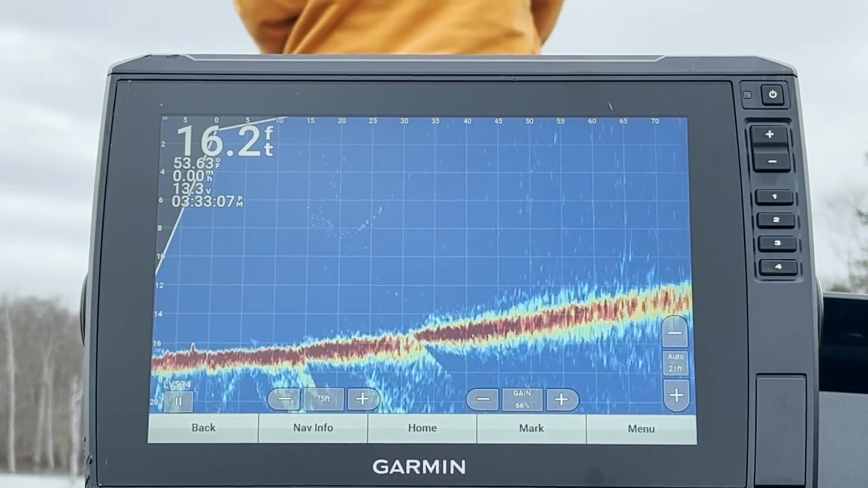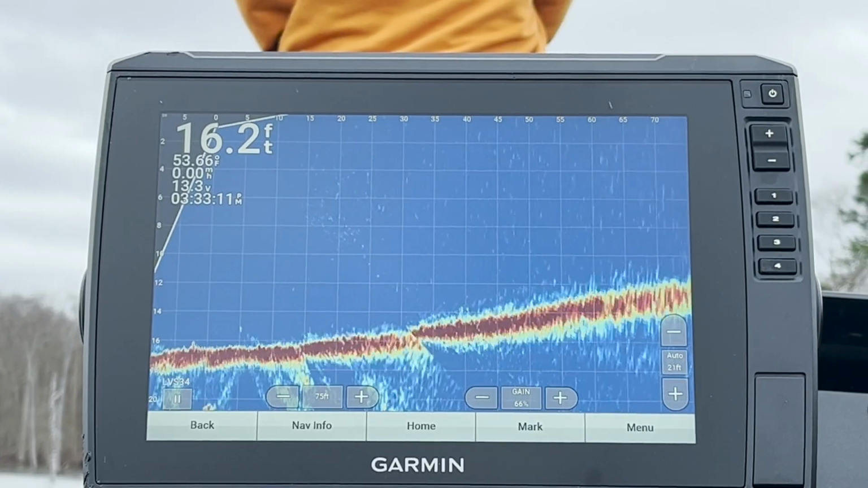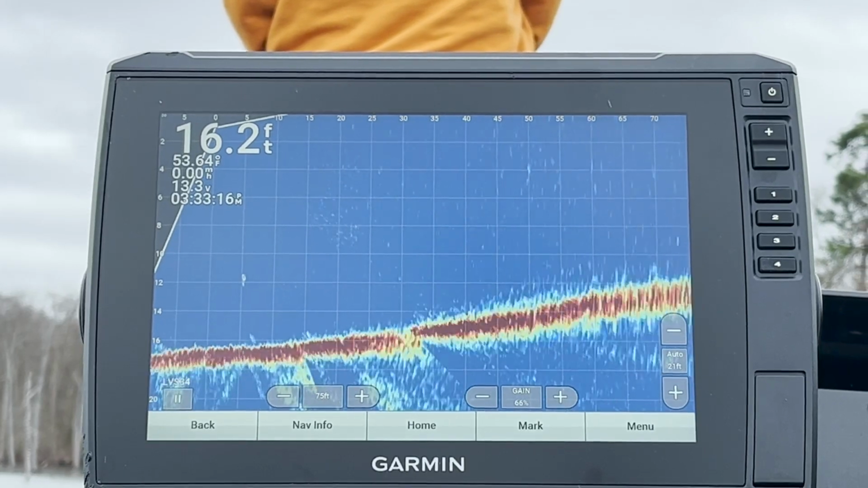Again, this is a DT-6. Advertised as a 6 foot diving crankbait, so that's exactly what you want to see out of it. If you're fishing 6 feet of water, you want to be hitting that bottom down at around 7.